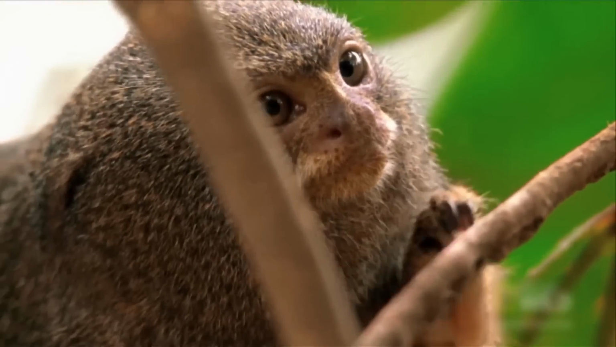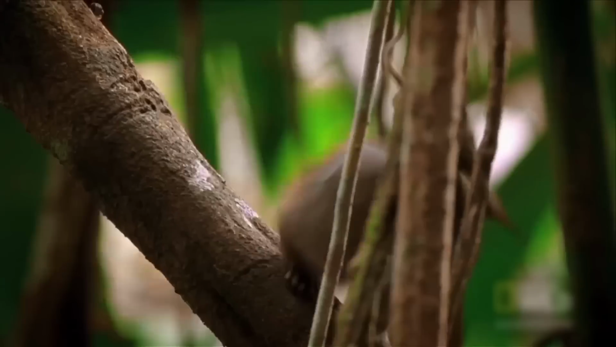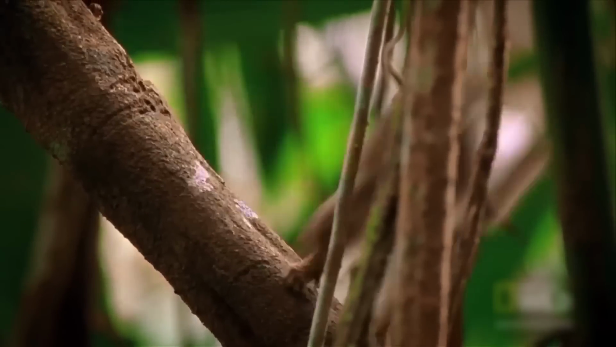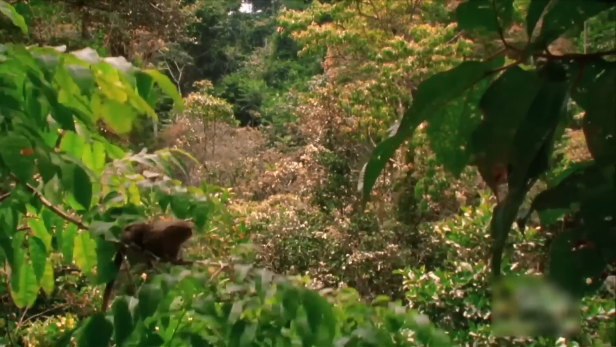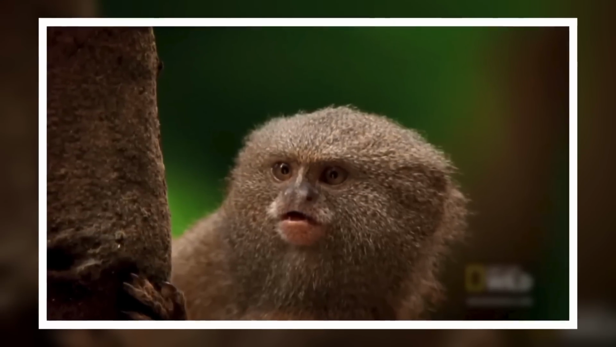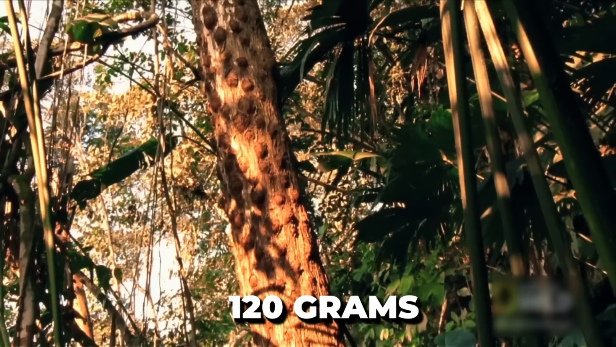Smallest monkeys. The pygmy marmoset, also known as miniature monkeys, is hands down one of the strangest discoveries ever. These little guys call the Amazon basin in South America their home sweet home, chilling in tropical evergreen forests. Guess what? They claim the title of the tiniest monkeys in the whole wide world. And listen up, these mini things are so itsy bitsy that they can easily snuggle up in an adult's hand and weigh less than 120 grams on average.